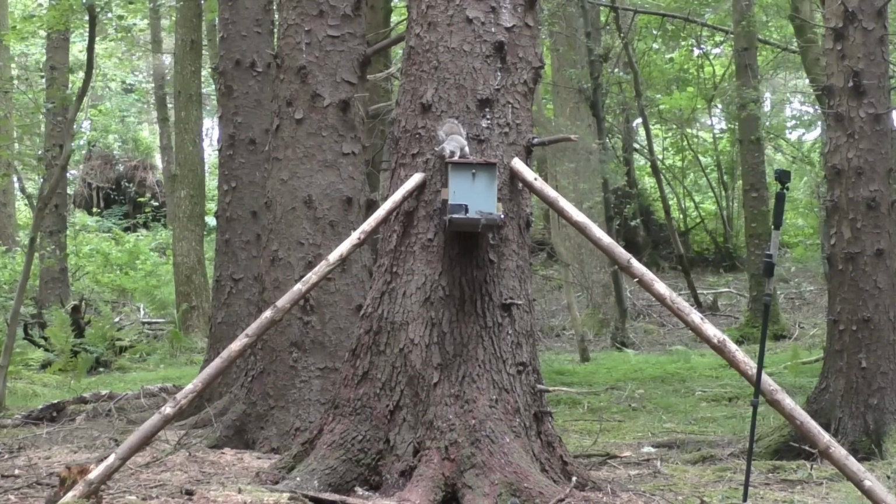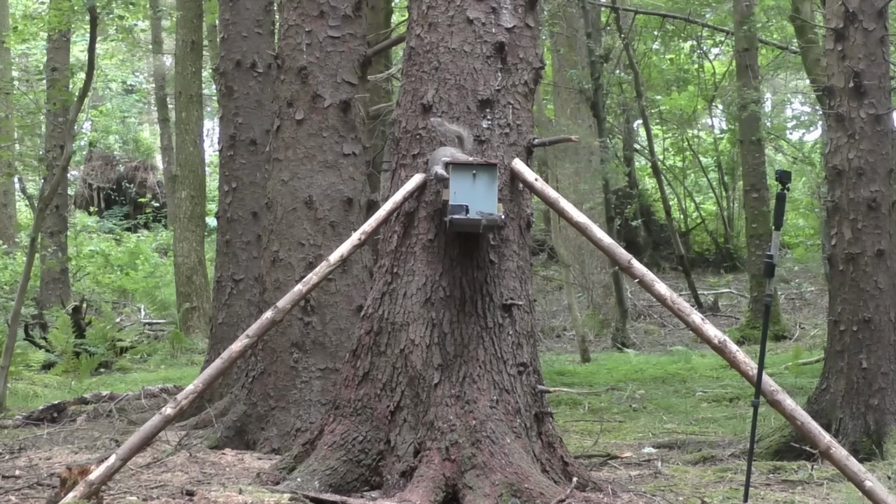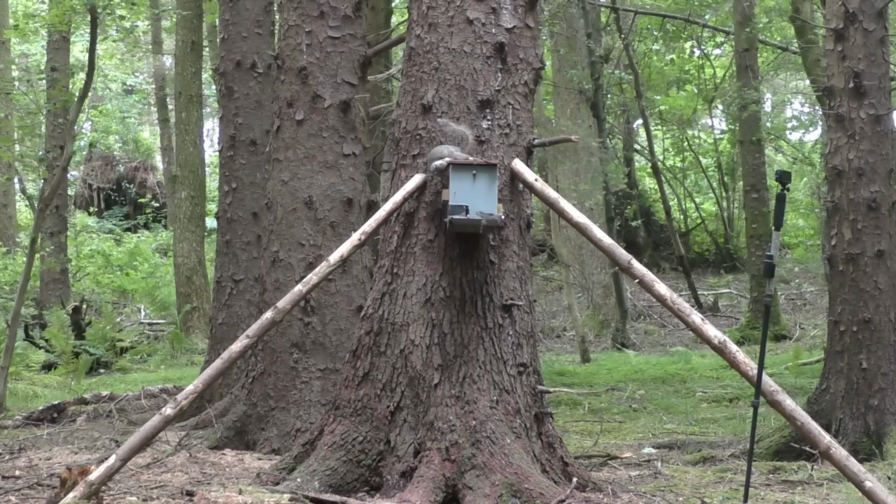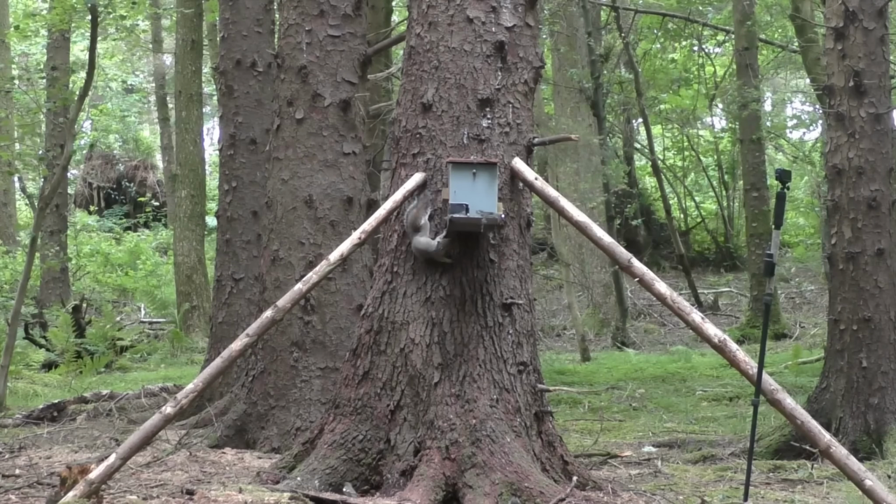To get those first two squirrels, I had to wait about 50 minutes. Now, this third squirrel that's come in, I've had to wait probably about another hour. So this does take quite a long time sometimes.